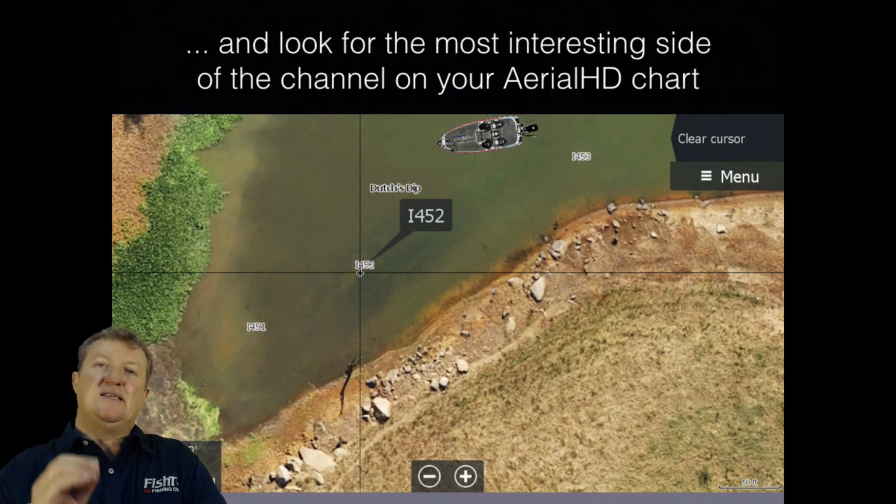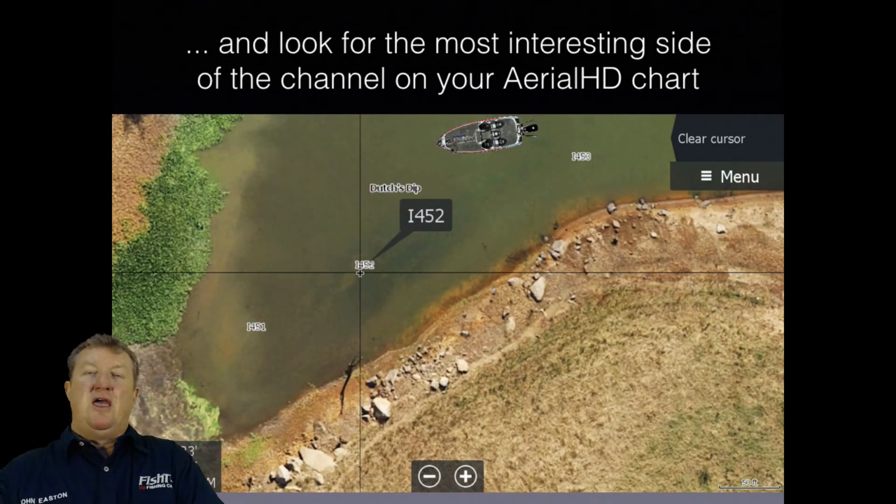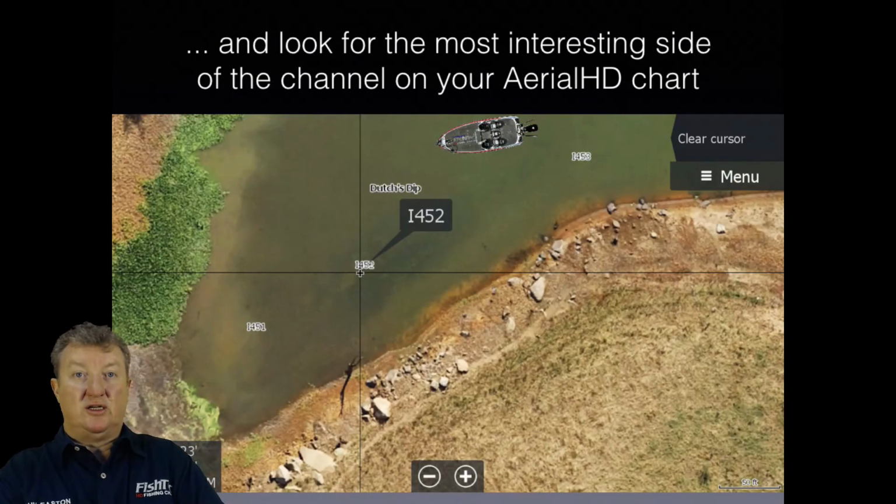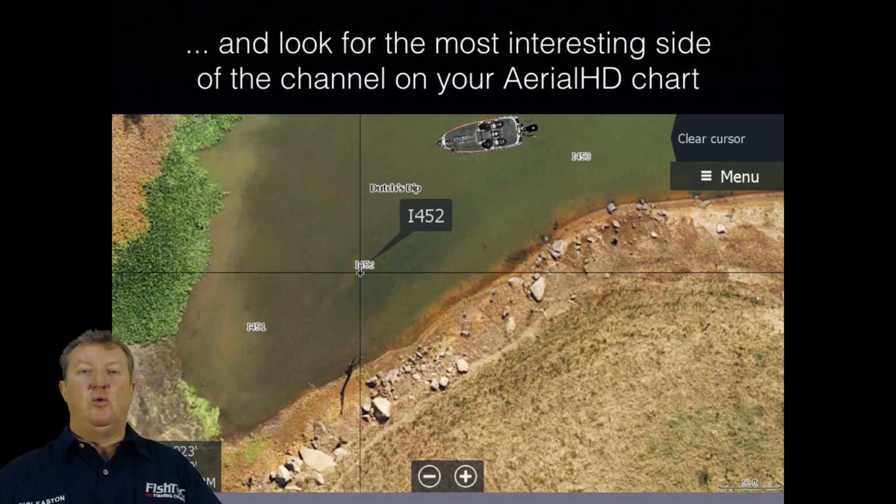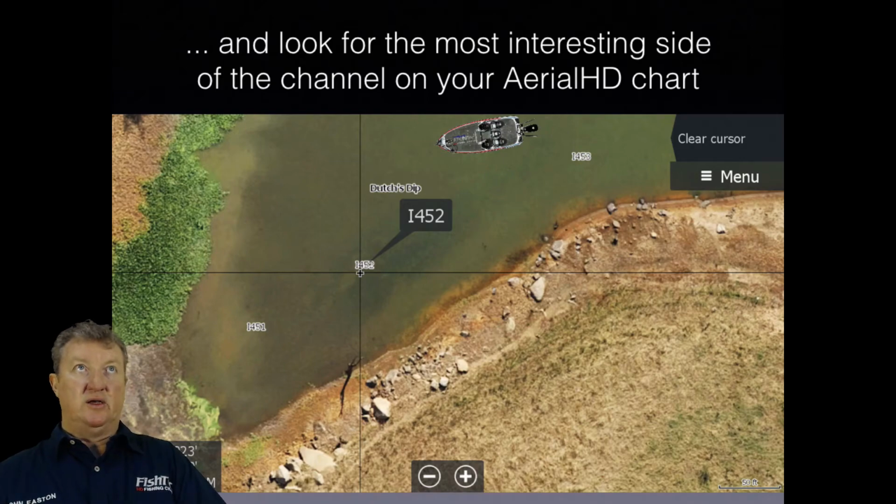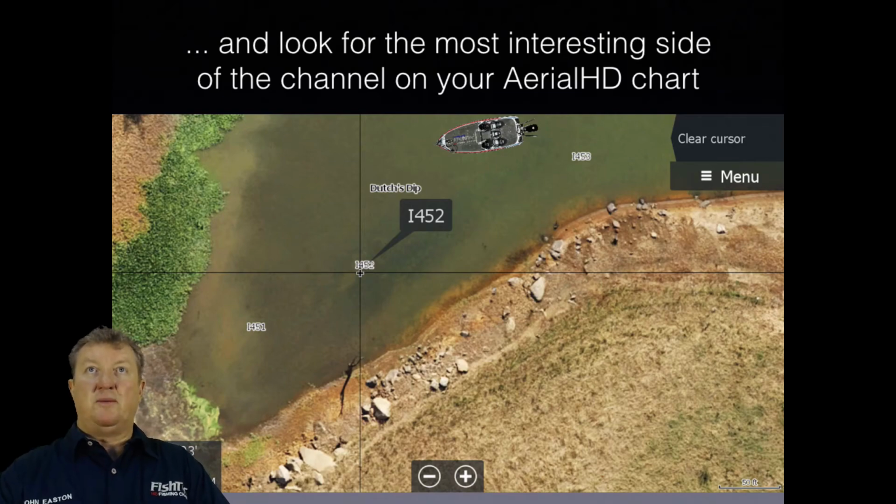If we take that exact same location and we put an aerial HD with a FishTec HD chart behind that, now you know exactly what is there. No FishTec, with FishTec. Okay, now you know. What side of this channel or creek are you going to target? Oh my goodness, 1949. I've only got 10 minutes left. Sure, I must move. Okay, guys, you're coming to the creek.